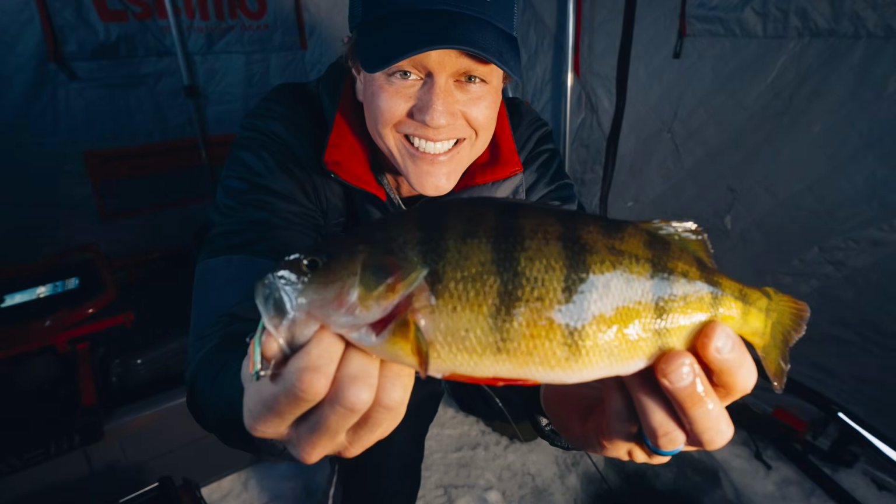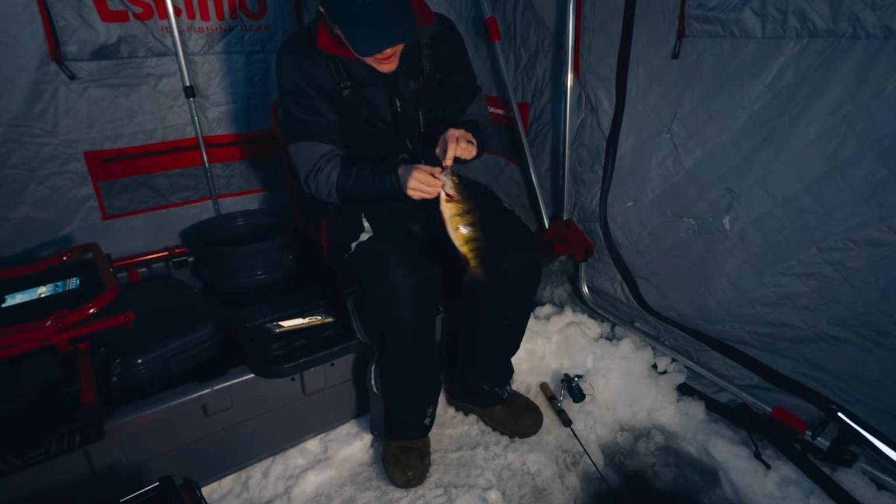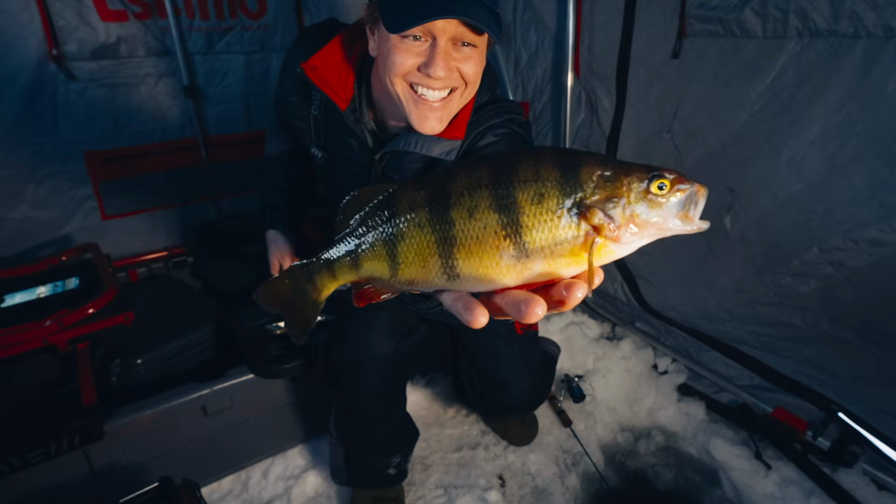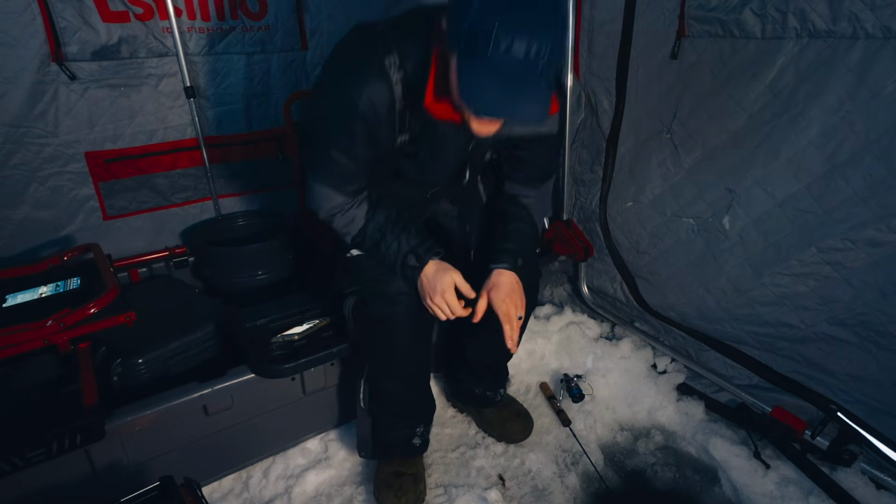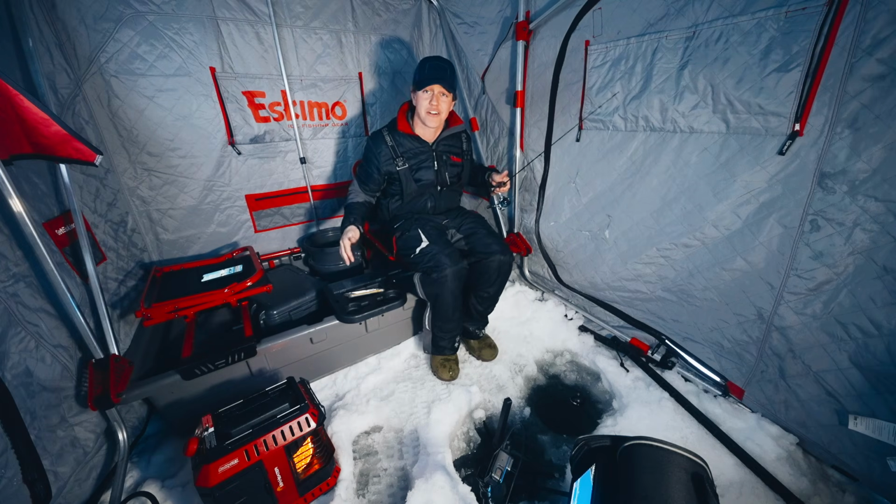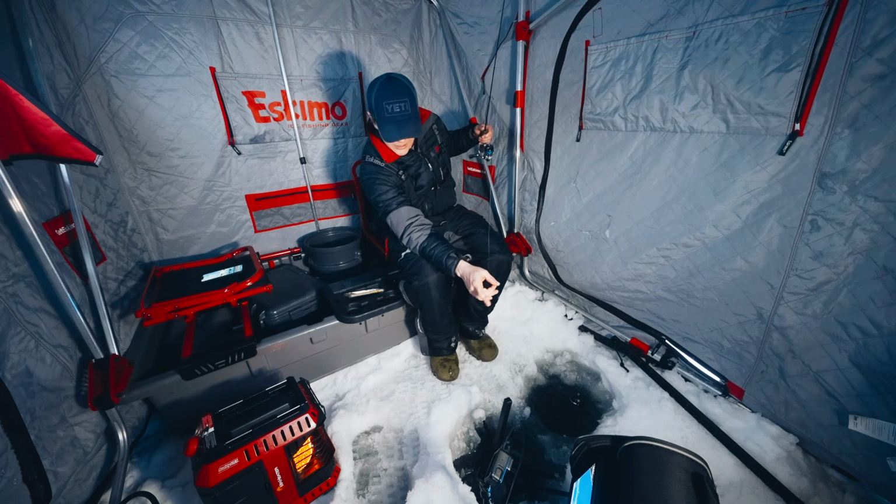I would not have guessed that was a perch based on how he was acting on the graph. All right, one last look. And that fatty is going back. Okay, that was sweet. That was so good. I've been loving this. So as you can see, once the fish is underneath you, your phone is fine. The 2D is good. I think there's another fish down there, like halfway.